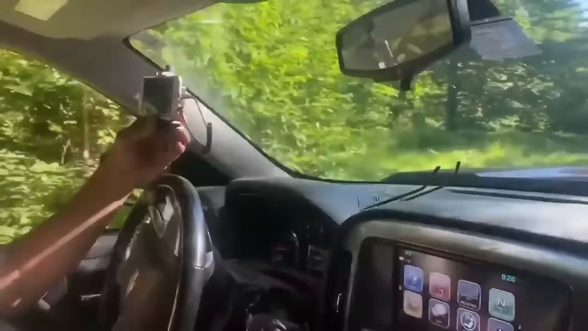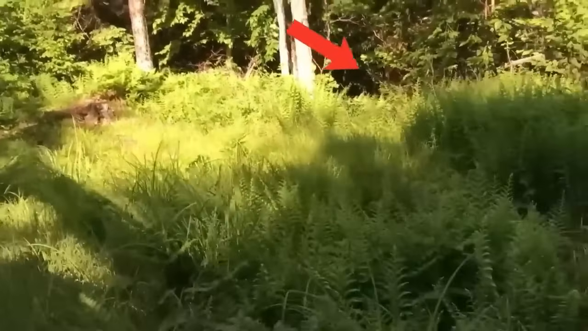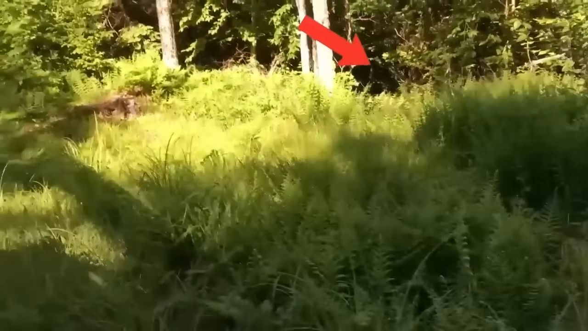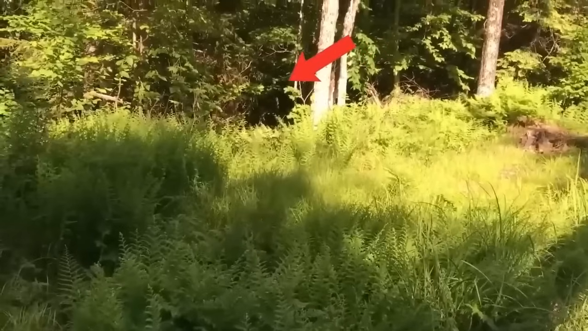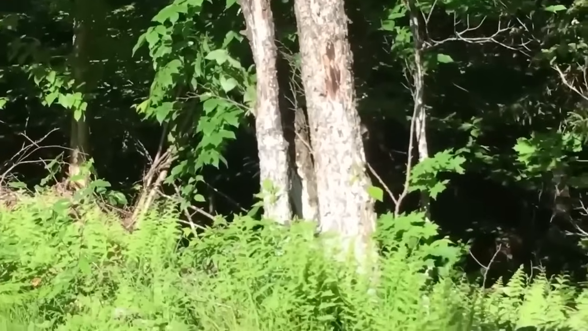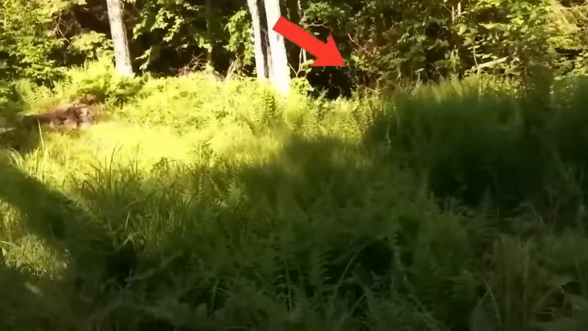However, they chased the creature, which turned out to be a hairy, massive humanoid creature. Unfortunately, they could only manage to capture its back footage since the shy beast was in a hurry to escape. Since then, they're still wondering if it was an actual Sasquatch or just a massive bear that was strolling across the trail.